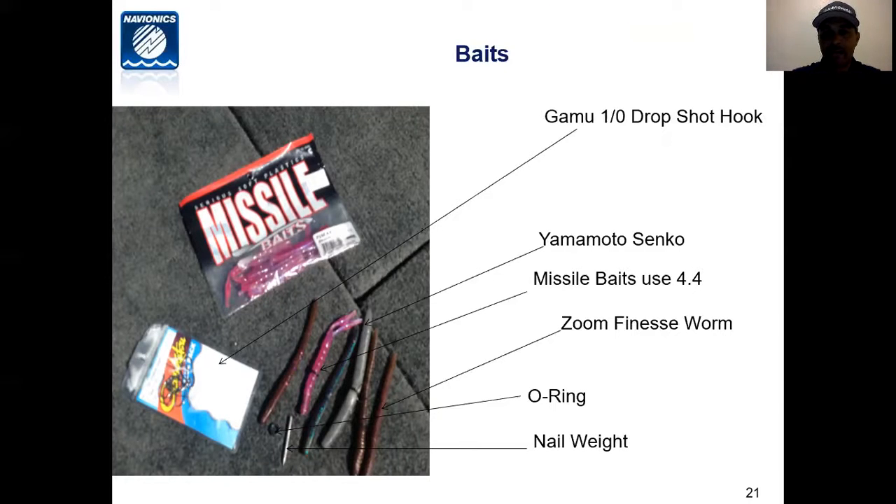What you see is a missile-based fuse. I use a missile-based fuse a lot in terms of drop shotting. Your typical Robo worm, Senko. Sometimes I'll use a nail weight instead of drop shotting.